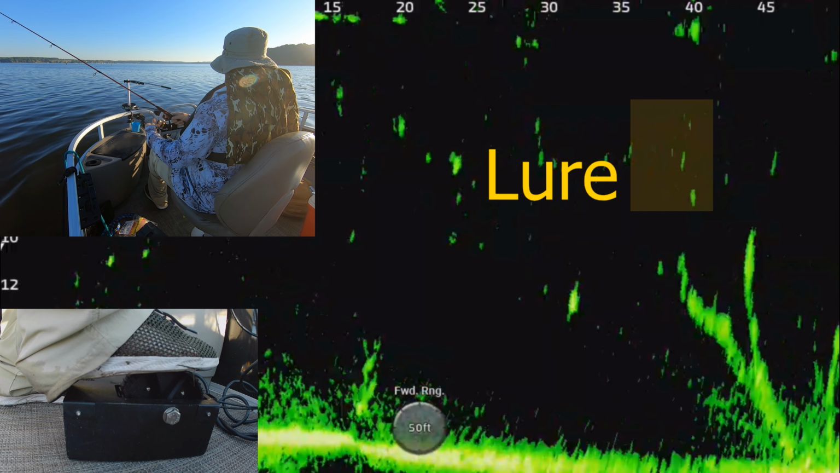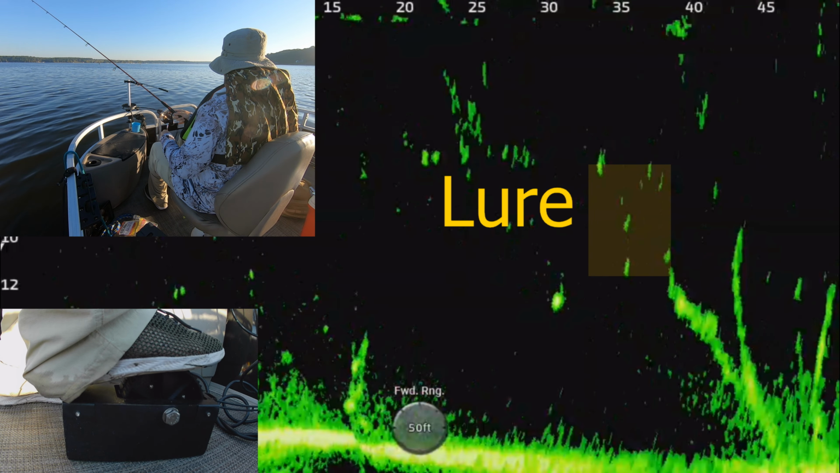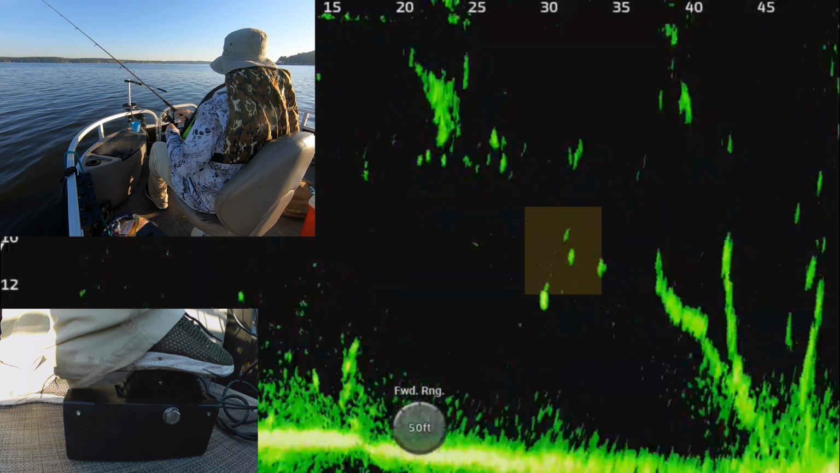You can see this suspended fish out here, and that's what I'm targeting right now. I'm casting out to him. That's my lures dropping down. The bottom dots that you're seeing are those two dots. The bottom is the jig, and the top is a weight.